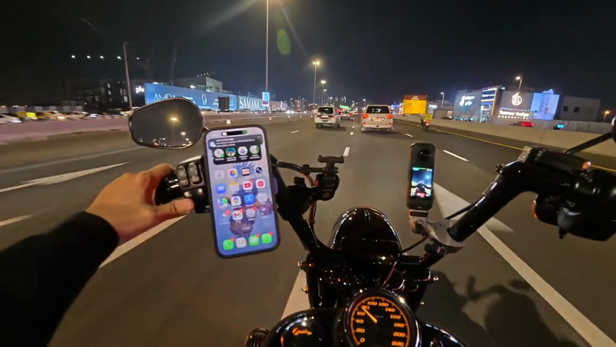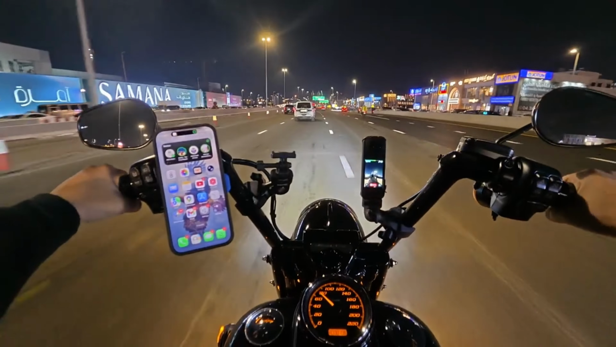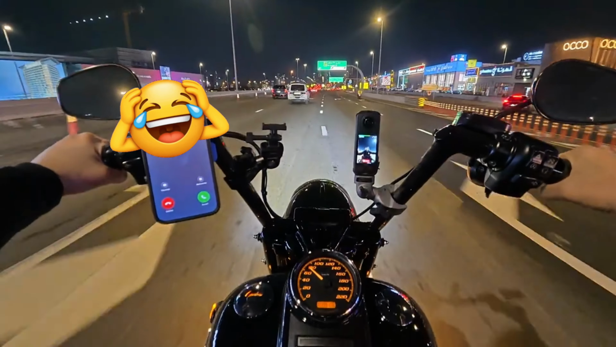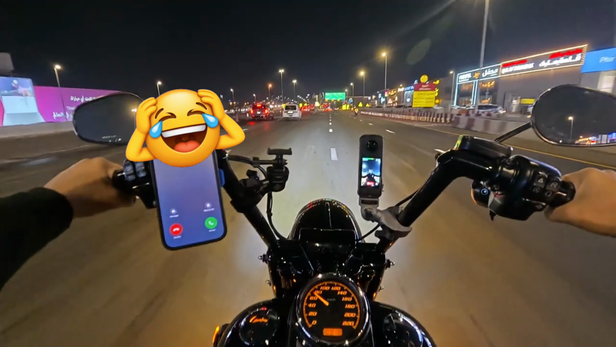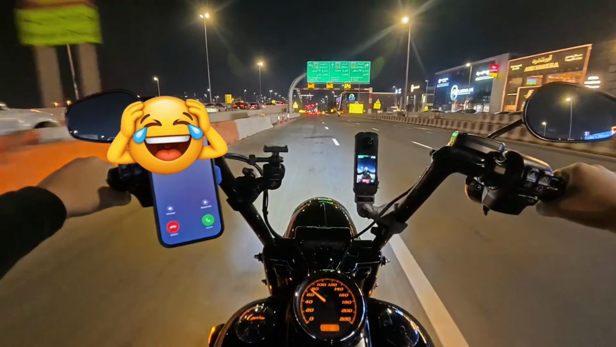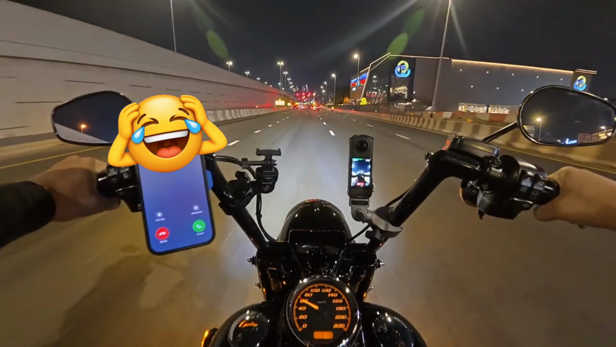As I said, the best sweet spot I found in motovlogging is 60 and below. That's kilometers per hour, not miles per hour. Let's drop it down now from 70 to 60, and you'll see what I mean. This is a perfect example that the best speed for creating motovlogs is 60 kilometers per hour, nothing more, nothing less.